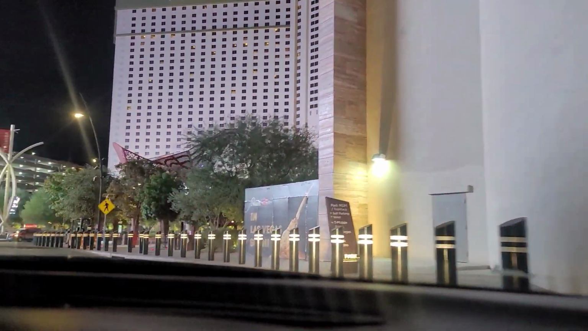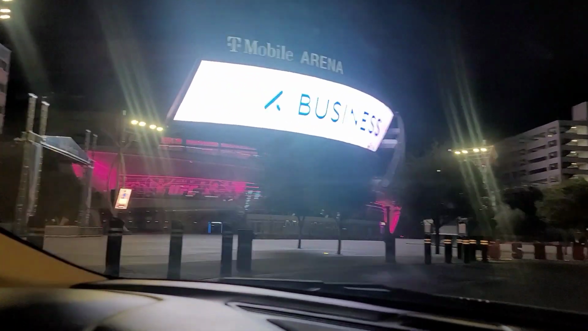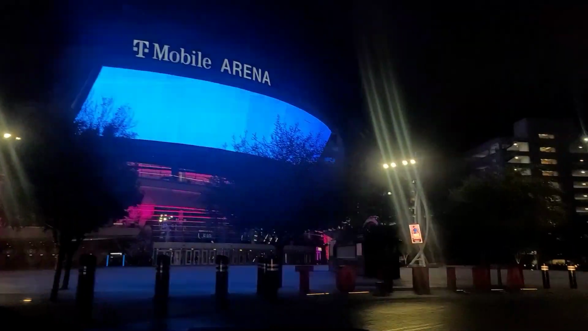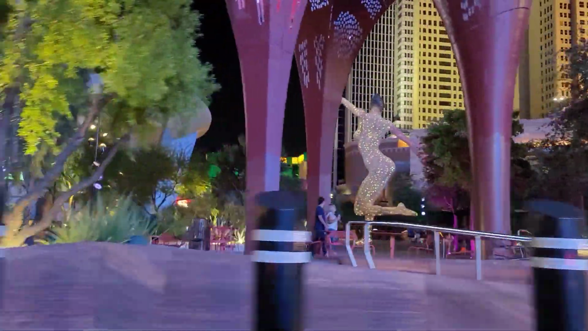Is it easier to walk behind it as opposed to walking in front of it? Is it shorter? To walk in front of what? Like from hotel to hotel, from New York to MGM? Maybe through in this section you can walk through, because they've got this beer garden here. And then here's the little area here outside of T-Mobile.